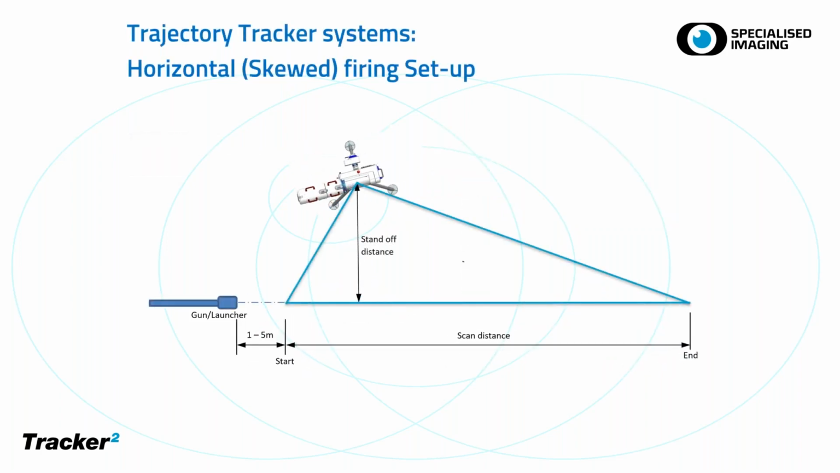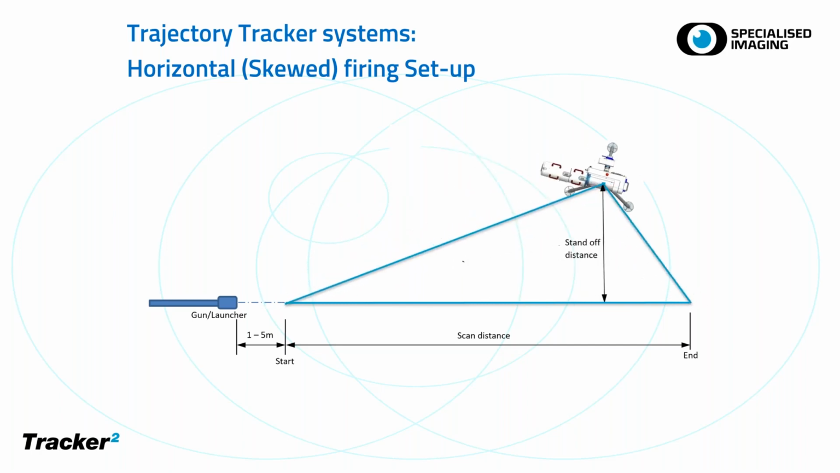Now, on some ranges, you might not have that kind of standoff distance available if there's trees, wire fences, buildings, and other obstructions in the way. So we can skew the position of the tracker system to either be a little bit more towards the gun muzzle or a little bit towards the target. So you can still maintain that scan distance, but you have a slight perspective difference, which may be useful.